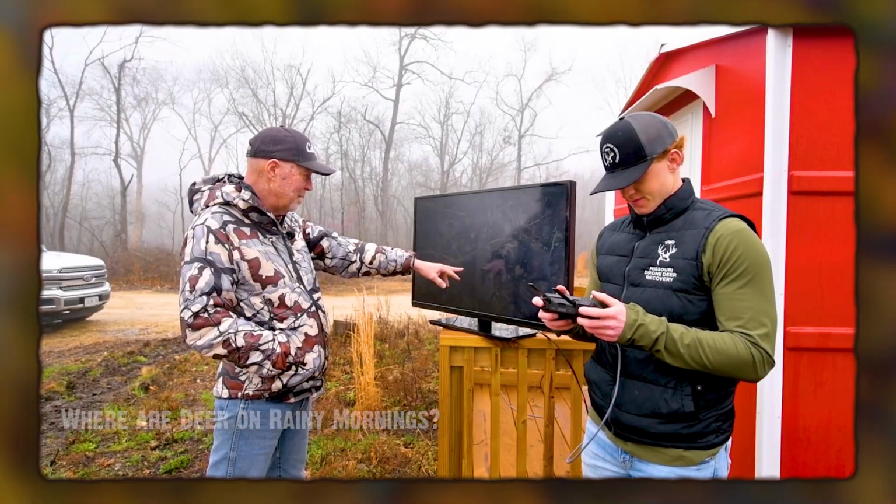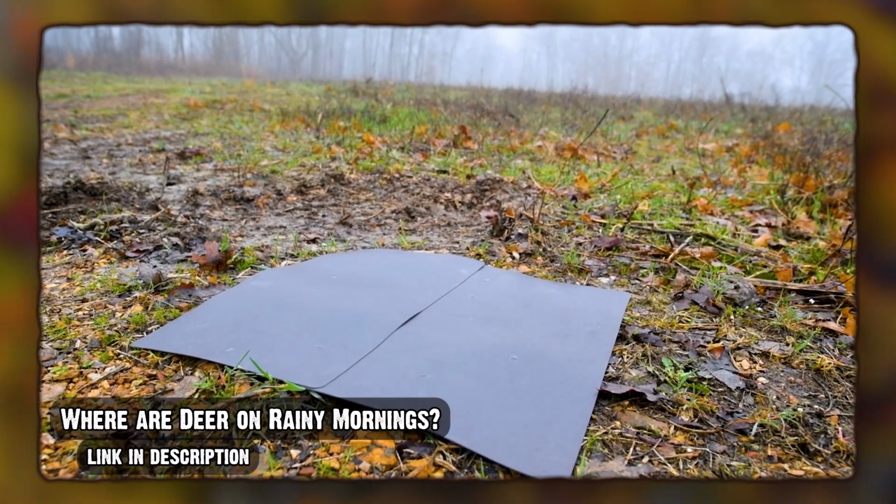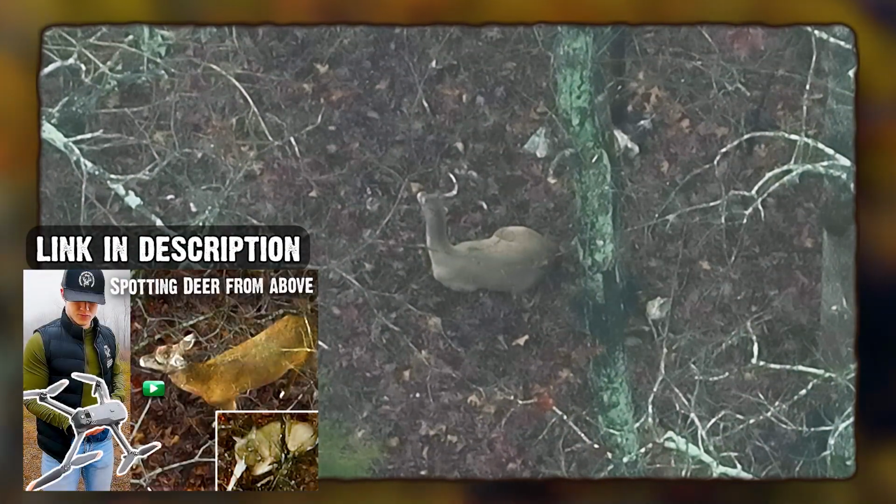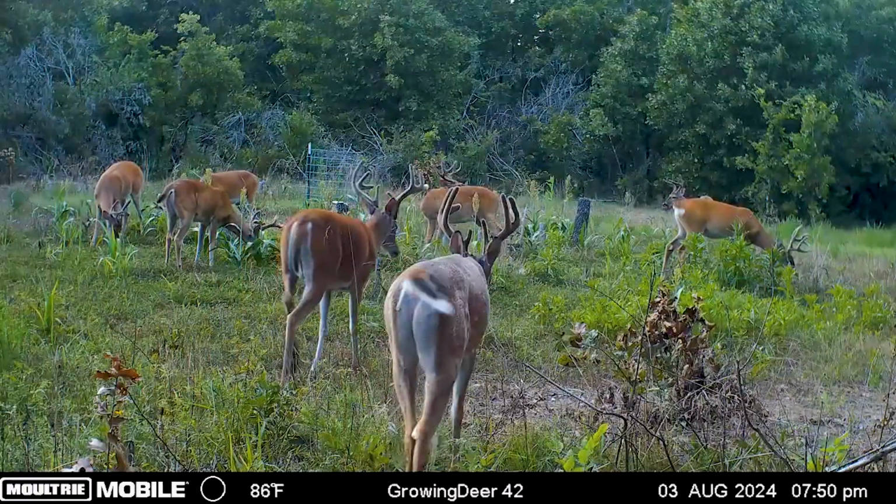Yeah, so you may remember Jack was with us this spring and flew his thermal drone on a kind of misty day, and we were looking at where deer were in those conditions. It's very interesting. We'll have a link to that video in the description. But right now we got some good bachelor bucks, and we want to see where deer are hanging out.